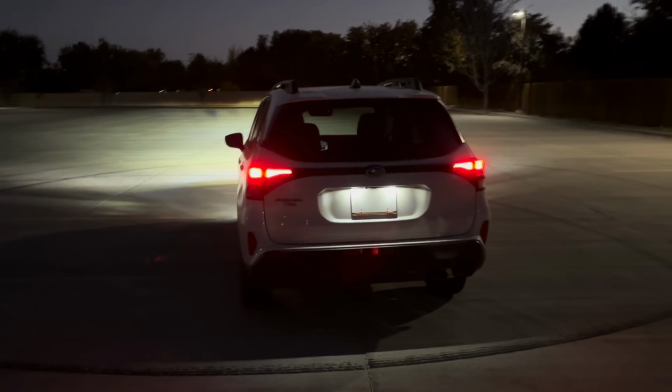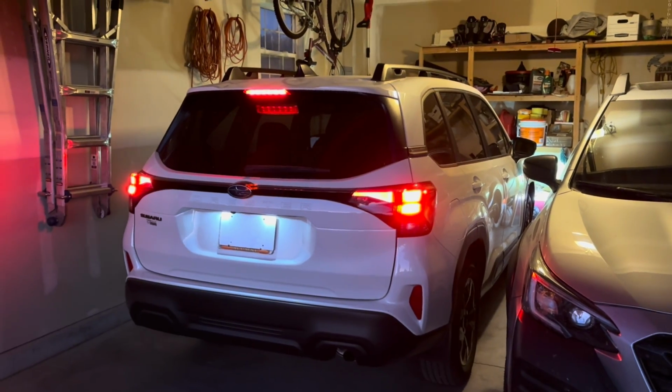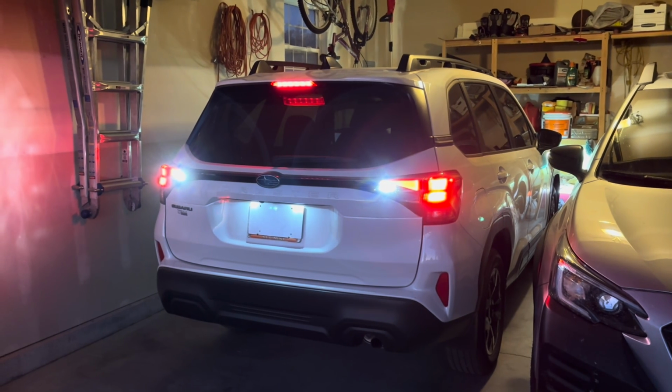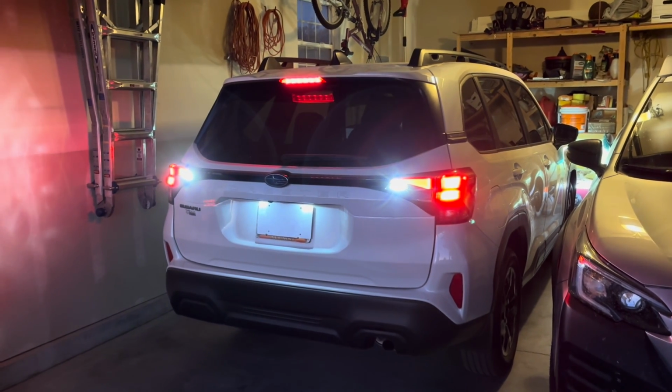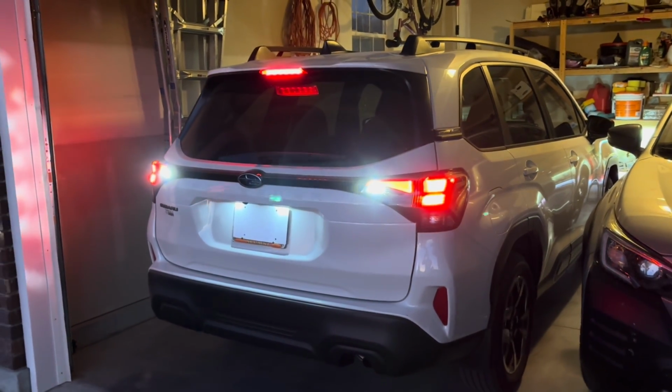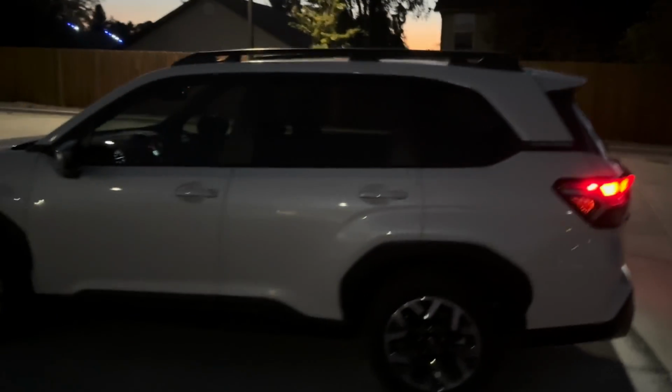While we're back here, let me show you just how bright the LED reverse lights are, which on my Outback Wilderness, I don't think they are LED because they are certainly not this bright. But above the license plate, even just the daytime running lights, or when you actually put on the brake lights, it gets really bright back there.